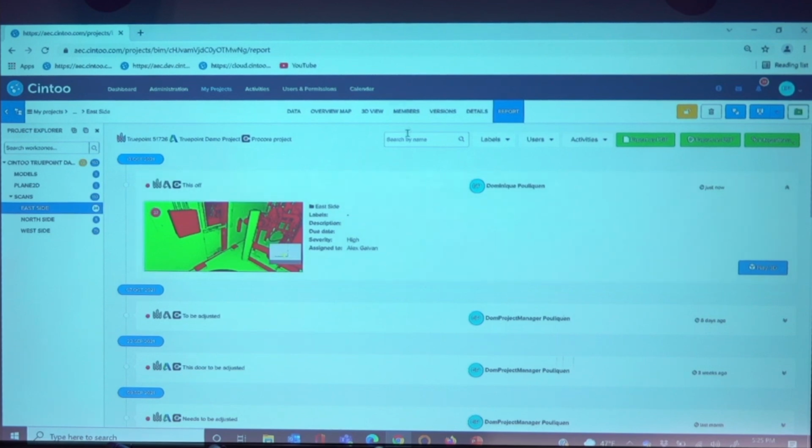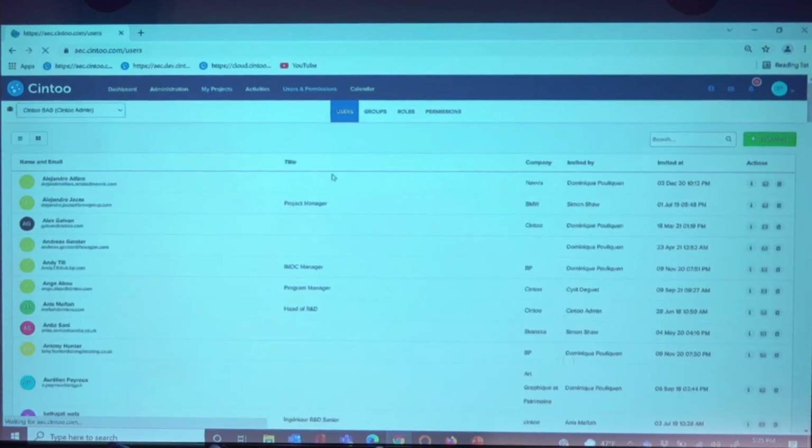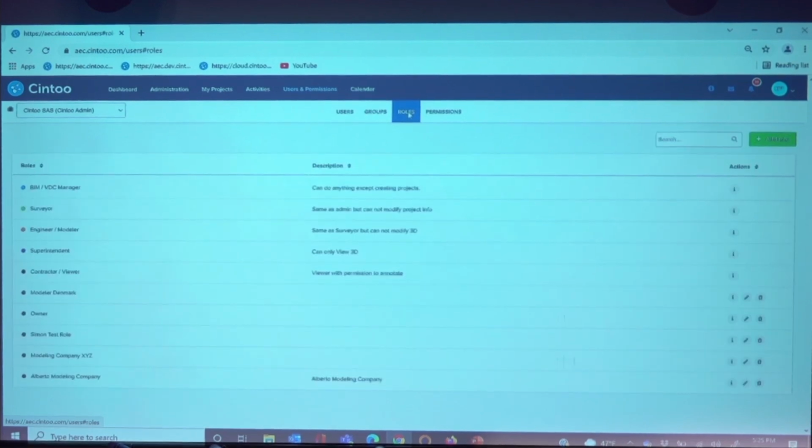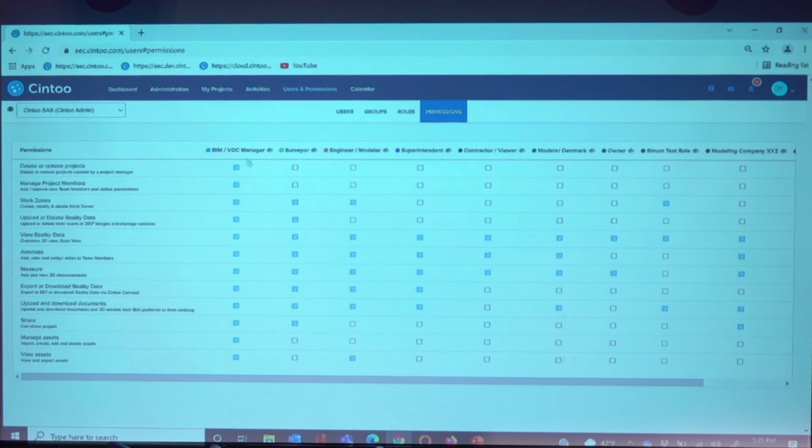I did mention that we have a lot of features around users and permissions. Here at the top you have your directory of users, which you can group per groups. And when you invite one user or a group to a project, you will give him or her a given role that comes with permissions. So for example, a BIM manager can do almost everything on a project, but you could create a role which is viewer only, okay? In which case, the person will be able to view only.